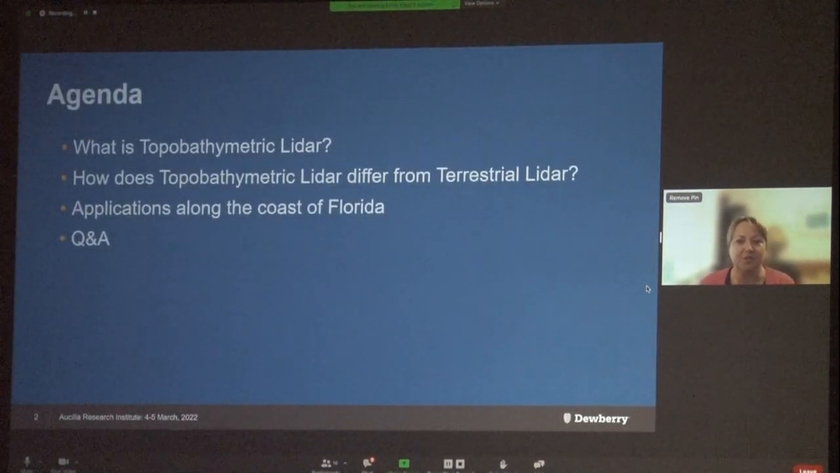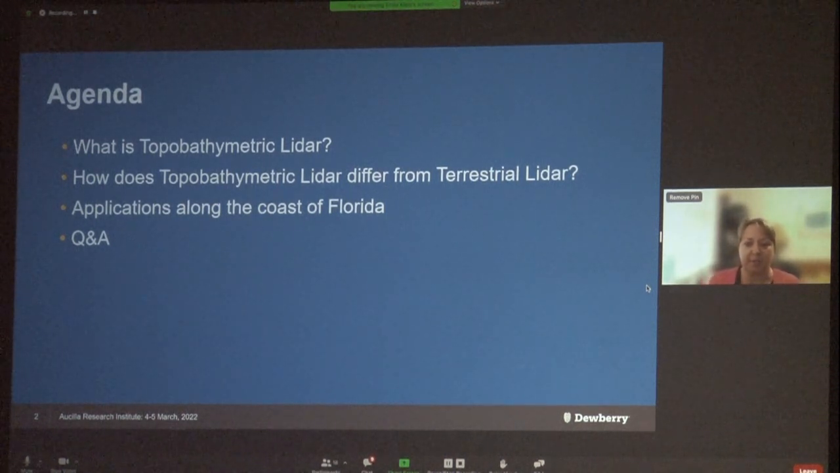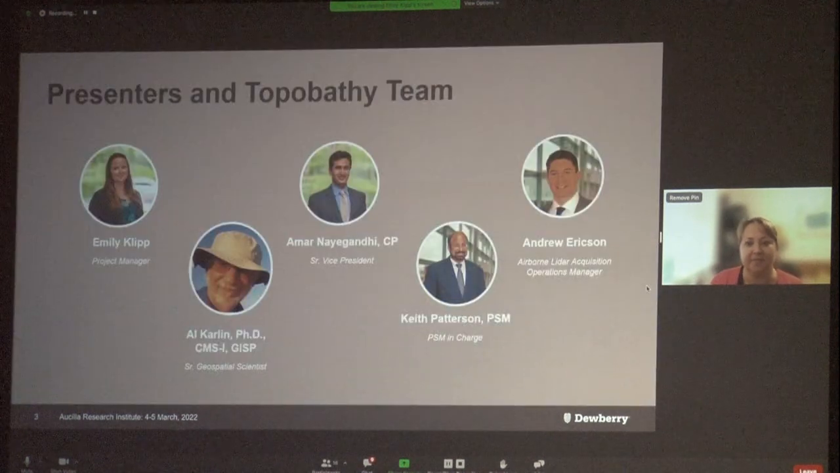So in terms of what to expect in the presentation, first we'll give a brief overview on just what Topobathymetric LiDAR is and how it differs from terrestrial LiDAR. Next, I'll go over some applications for Topobathymetric LiDAR that pertain to the coast of Florida. And then I'll stick around to answer any questions that you might have.